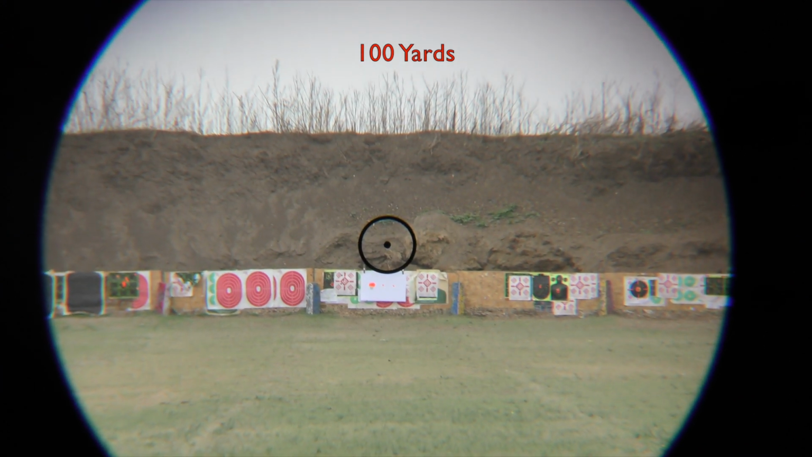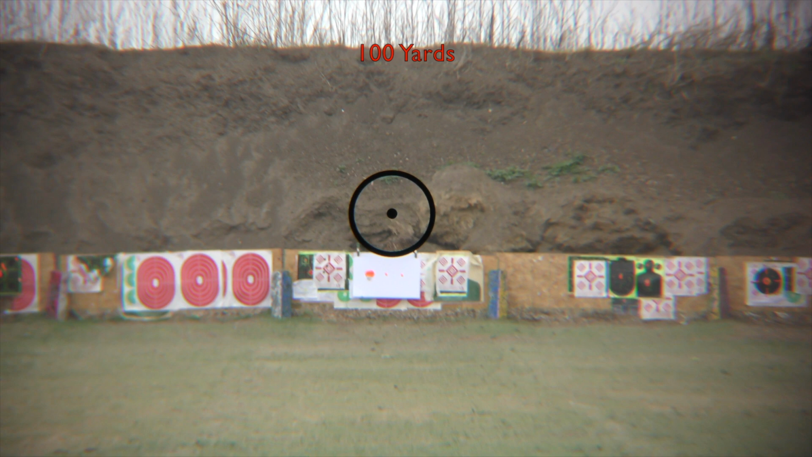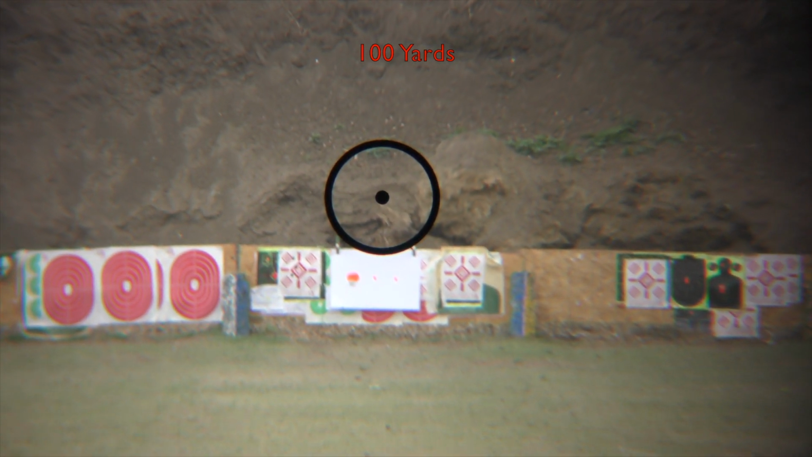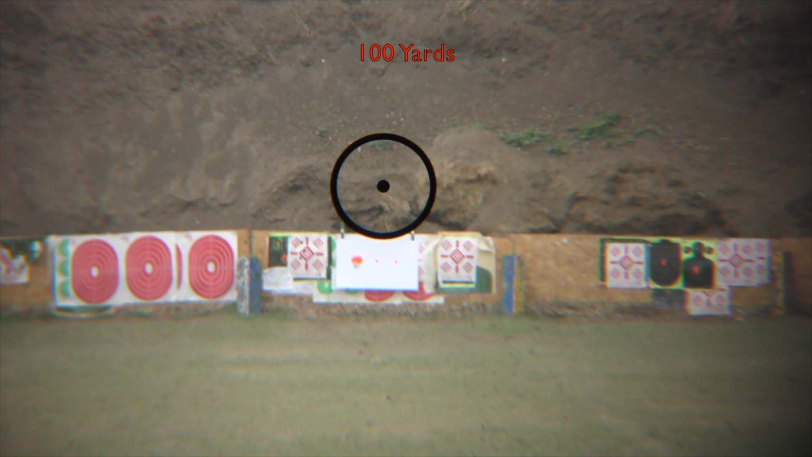There we go. That's more like the image you'd get in reality. Looking downrange here at 100 yards, a wide variety of targets. You see the field of view is quite large for this type of optic. And then the white backboard has a thermal Hot Hands on the left side there.